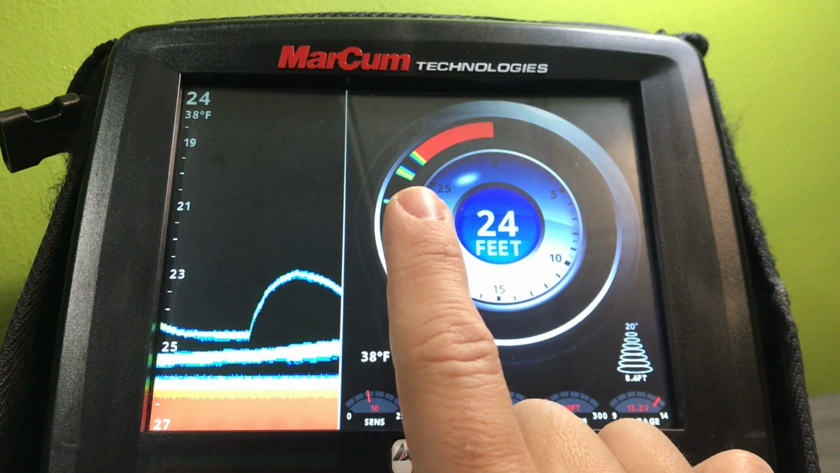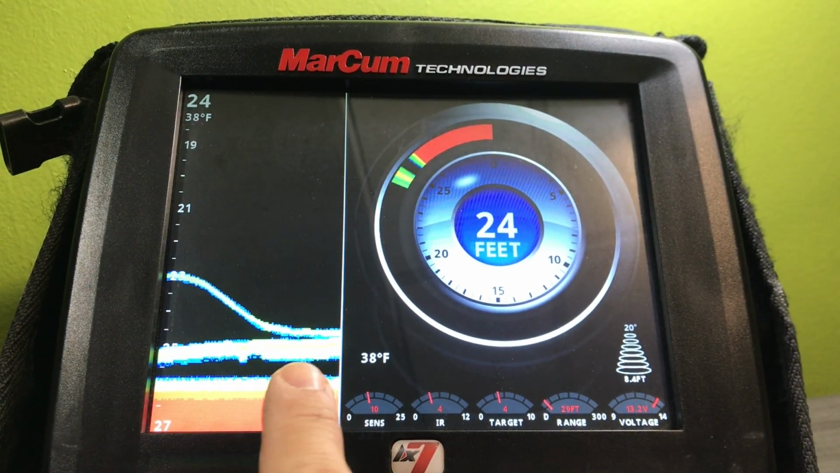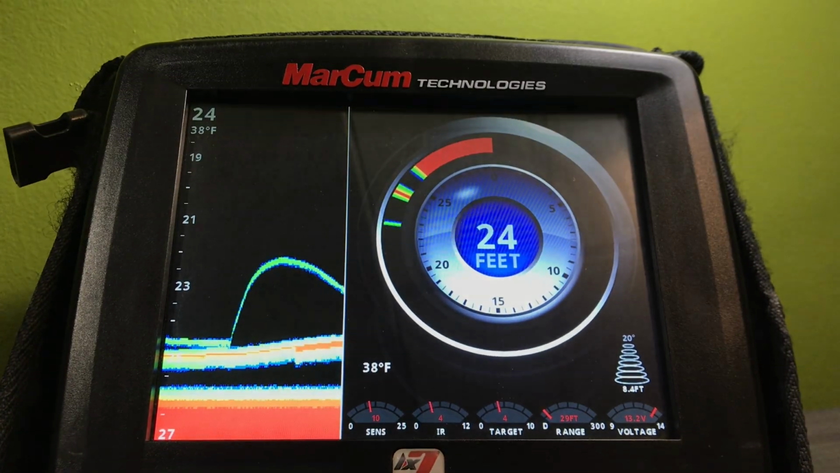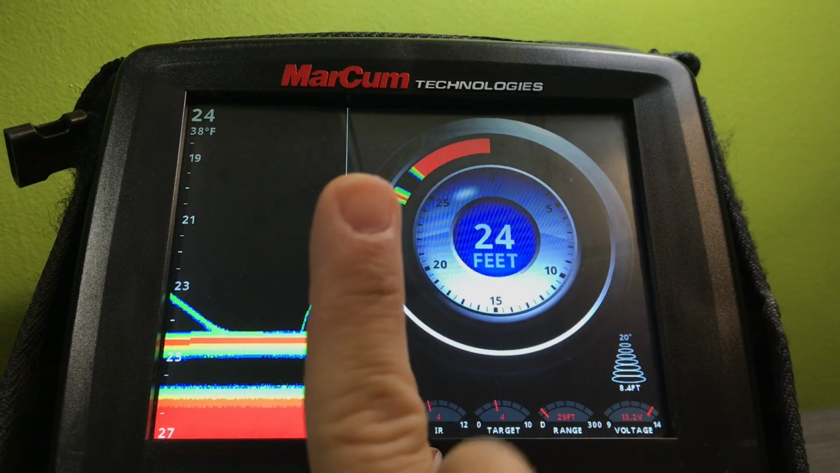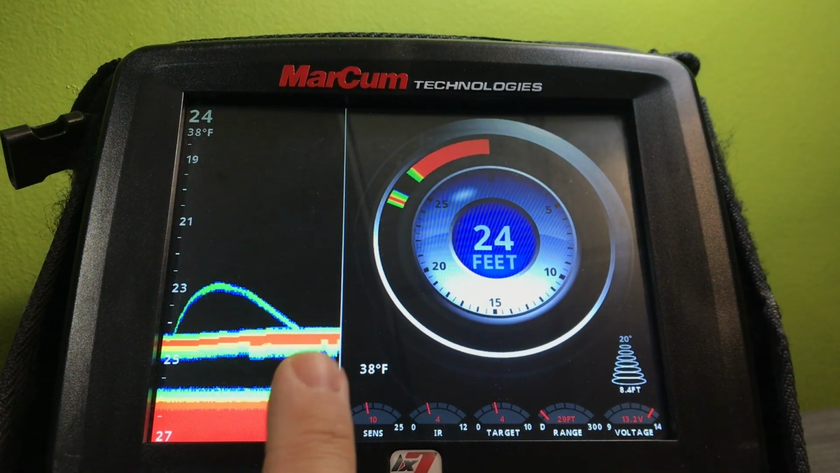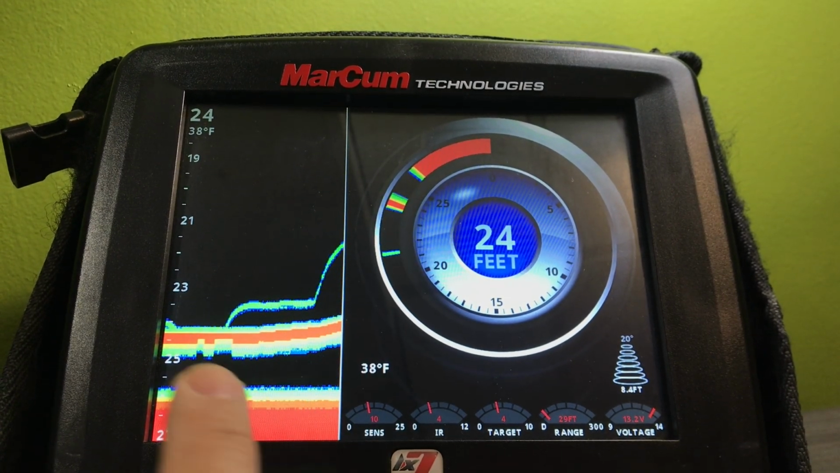You can see you get your different colors here. But then as it's coming up, it's still a lighter color. So you can see as it gets, you get your darker line. That means it's closer to directly underneath the transducer cone. And then you can see it gets bigger and bigger. And this is basically how I look at it when I'm walleye fishing.